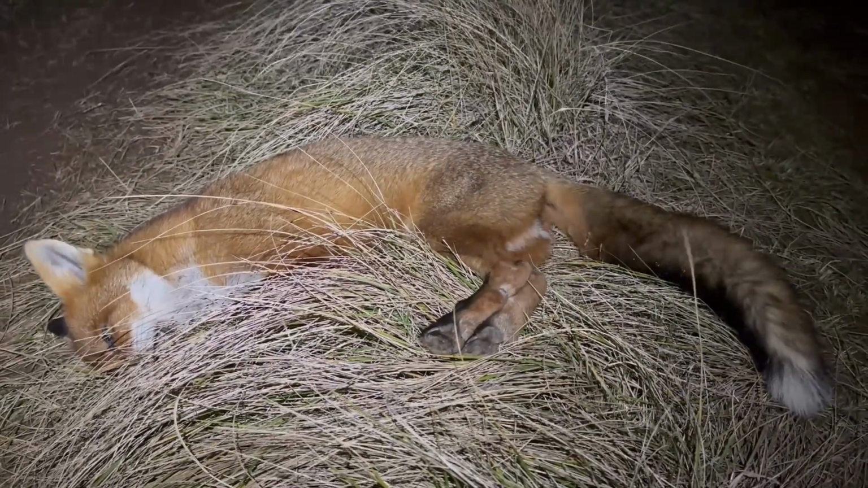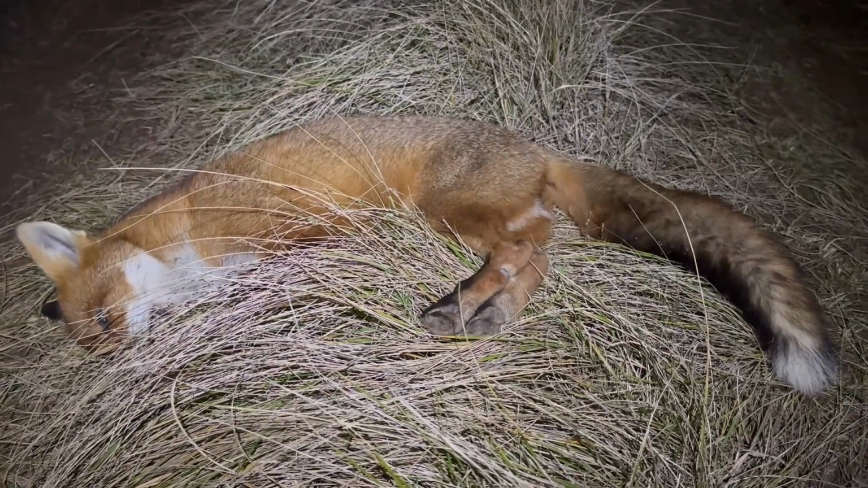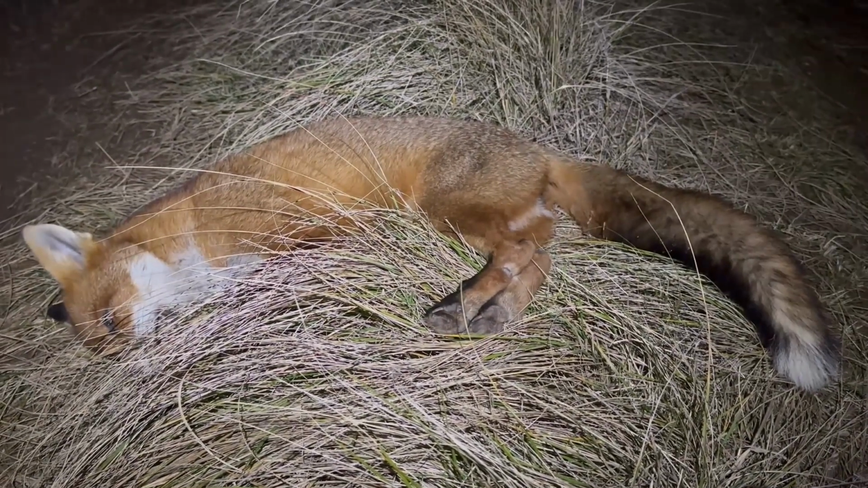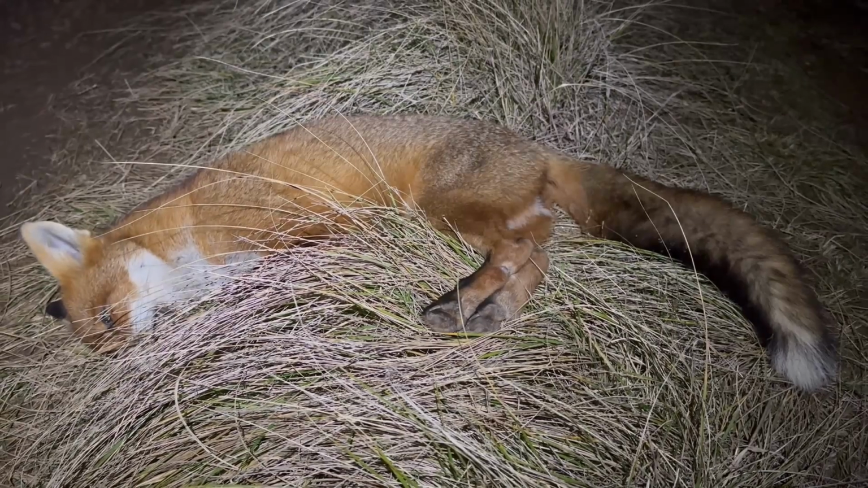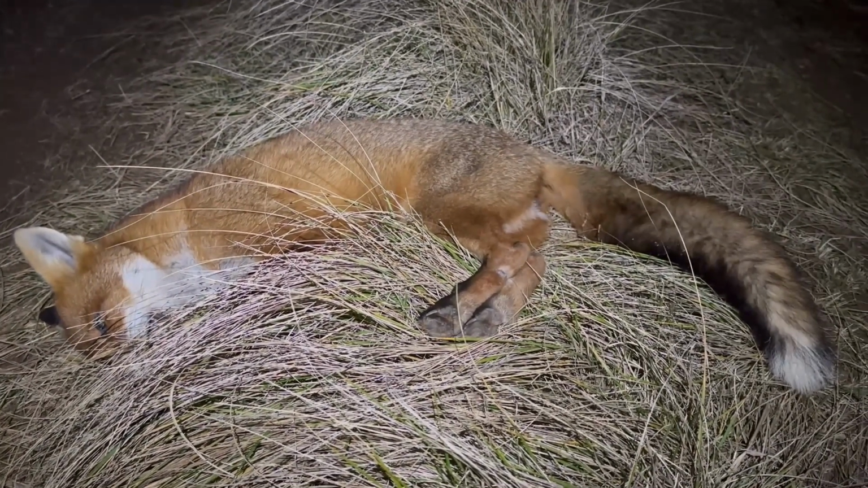Can't show you the other side, she's a little bit graphic. But that's pretty much where I was aiming, so I'll be interested to see what the first one looks like, because it looks like it sort of clipped him in the left, but we'll see what happens when we get down there and track him down.